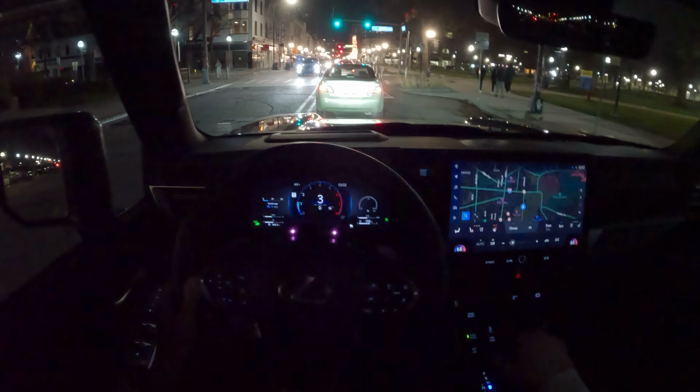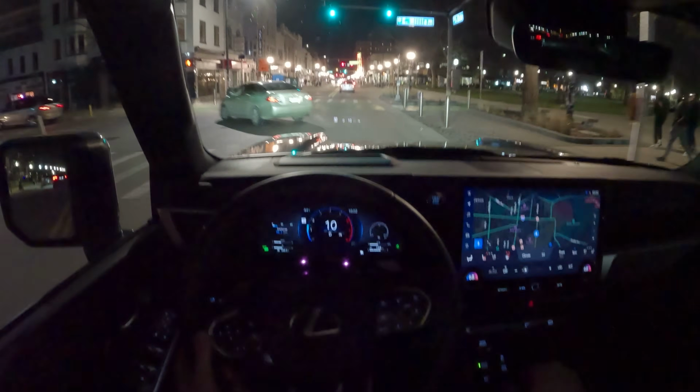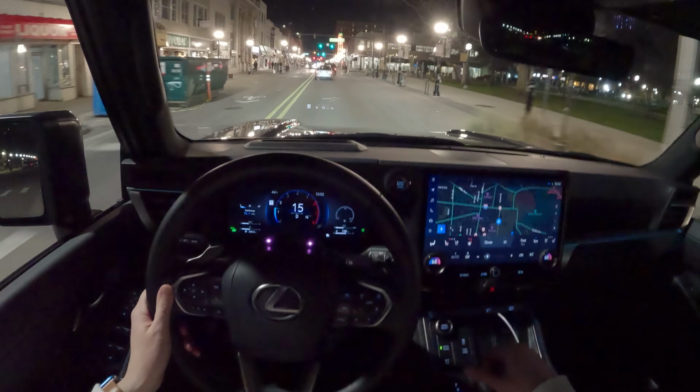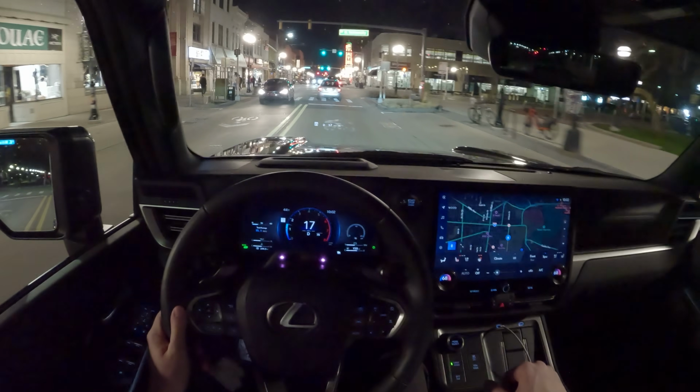These are the kind of roads that make me appreciate something like the GX, because you can kind of just bomb over everything. Even with the 20-inch wheels on this thing, we have a thick enough sidewall to where you don't really have to think about where you're driving this thing. And that includes jumping over curbs and other sort of off-road oriented obstacles. The GX will simply go over it.